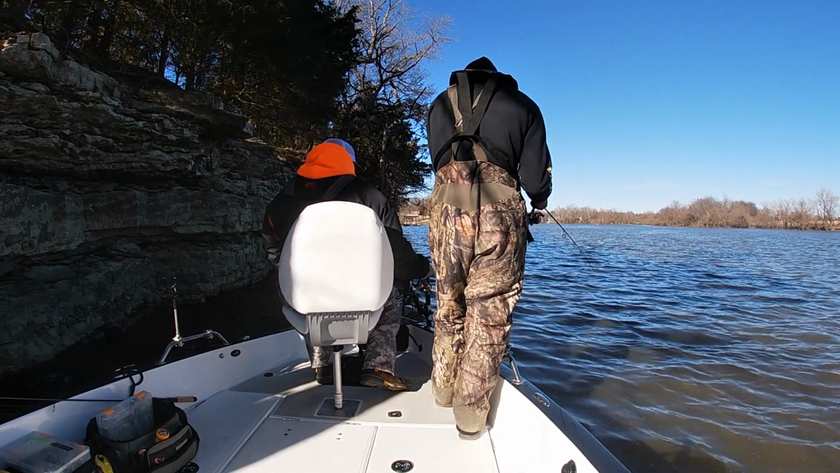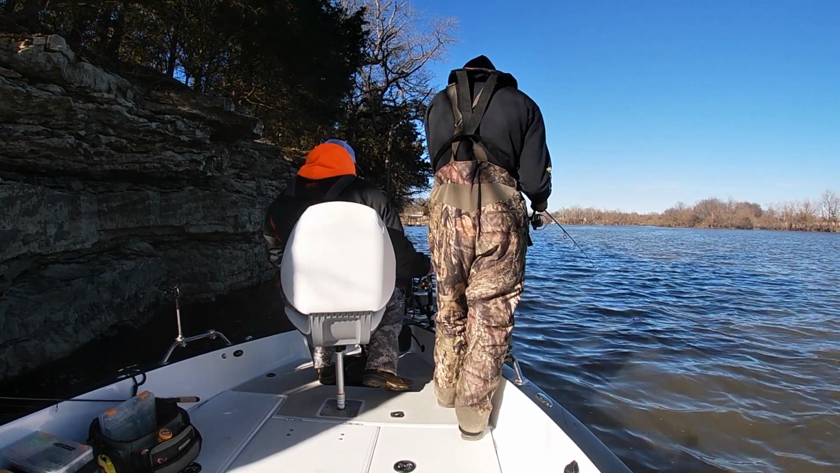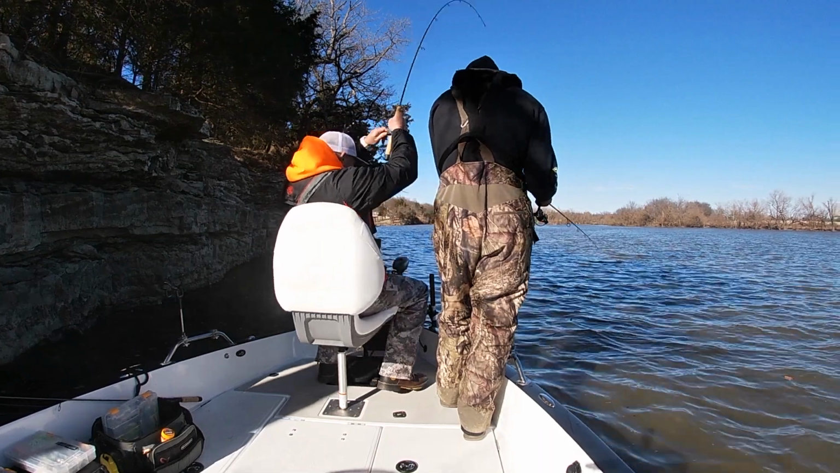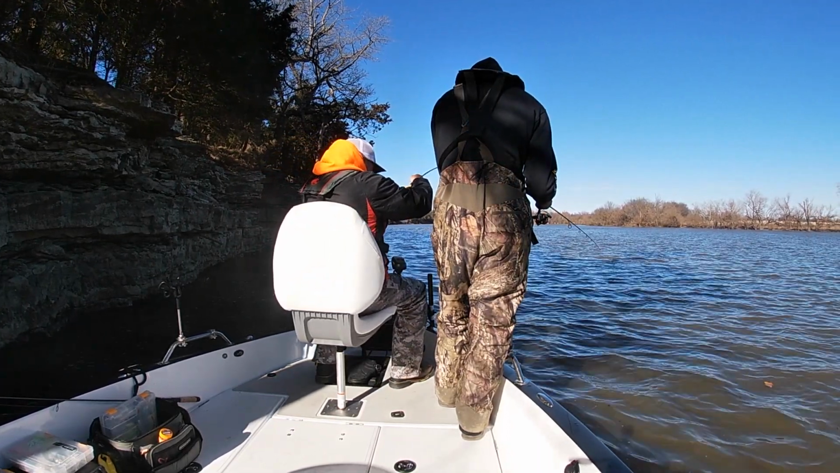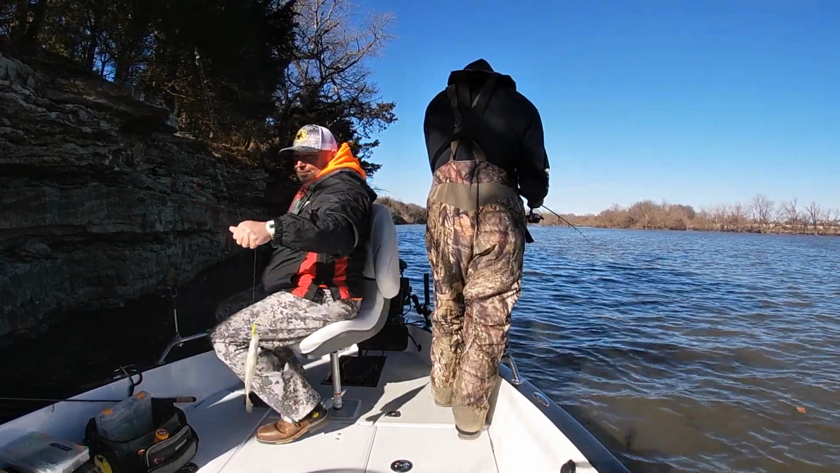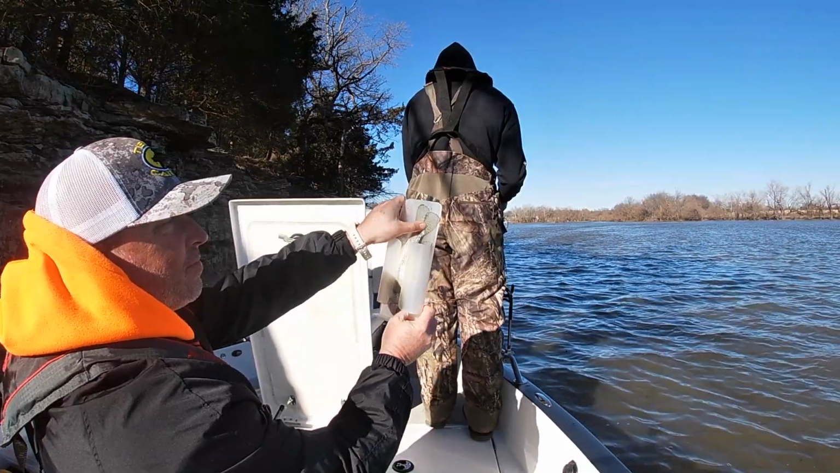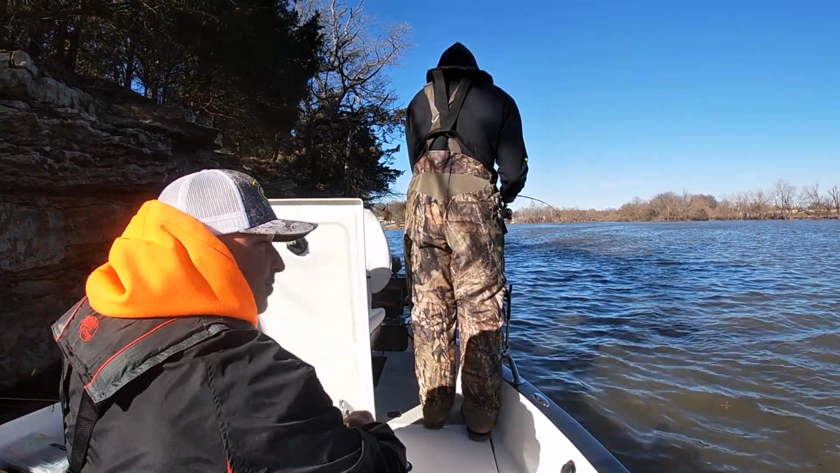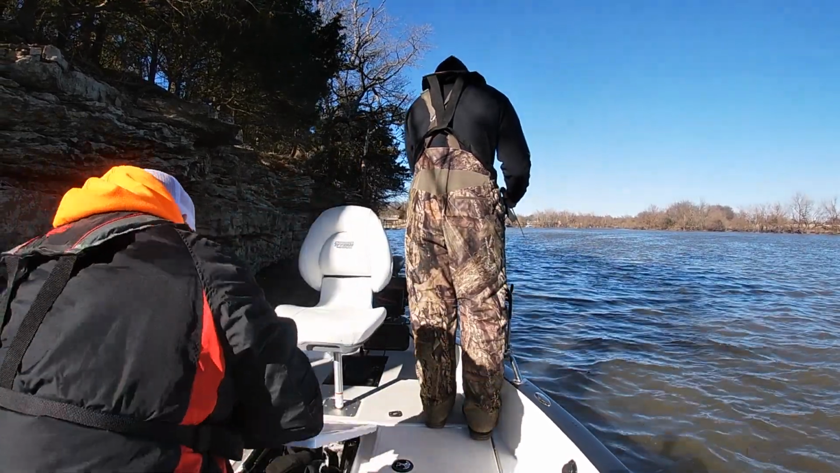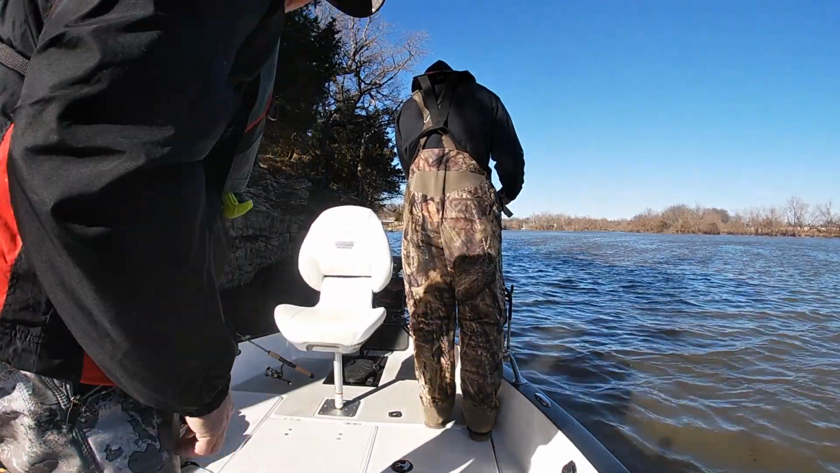Hey, my old buddy Cody Mullinex says you just got to keep digging, and that's what we did. And we kept going down this bluff right here, and we picked off some fish, but we found way more fish that were just not very active over on that side of the creek channel for whatever reason. And we got into some short fish, so we threw all those guys back. They got to be 10 inches to keep them here in northeast Oklahoma on the Grand River chain of lakes.